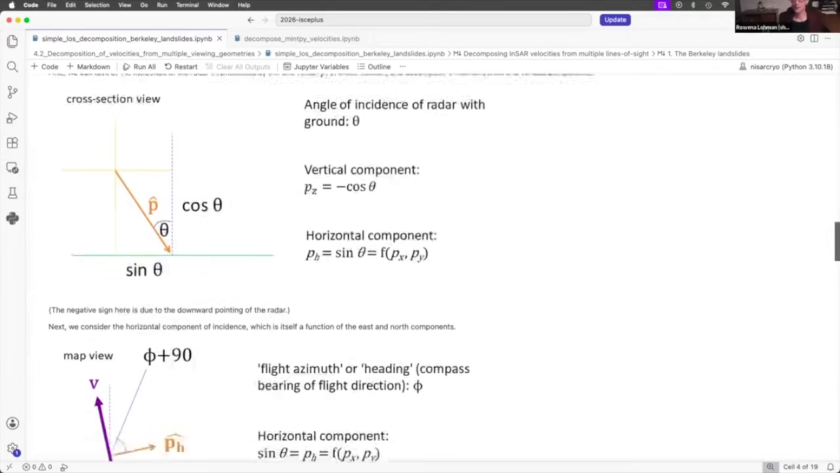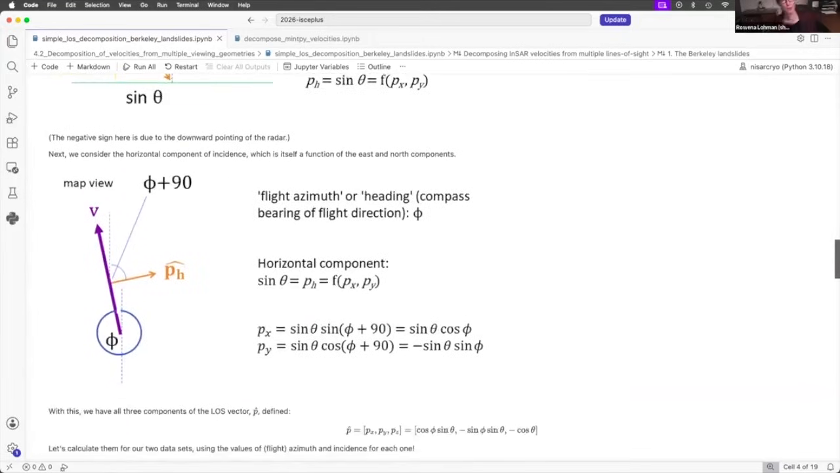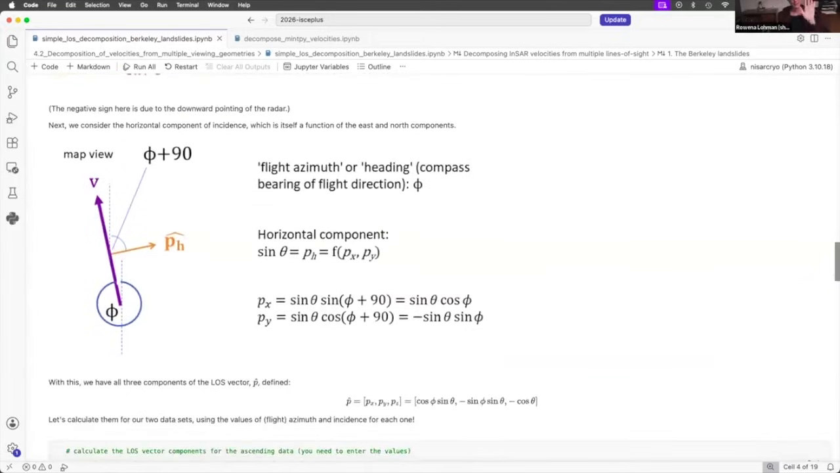So the slightly more complicated geometry in the next figure, now we're looking down on the ground. The satellite is moving in the direction of the V vector here, the purple vector. And again, it's looking in the direction of the orange vector. And so if you have this horizontal component you just calculated based on the look angle, then how much of that is north versus east is just this sine term that has the azimuth in it, right?